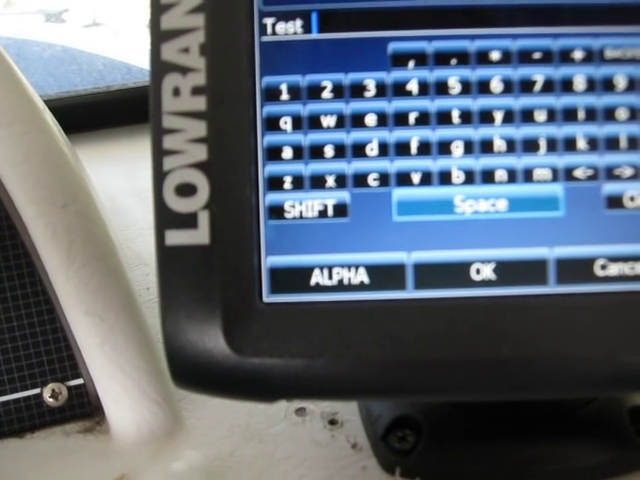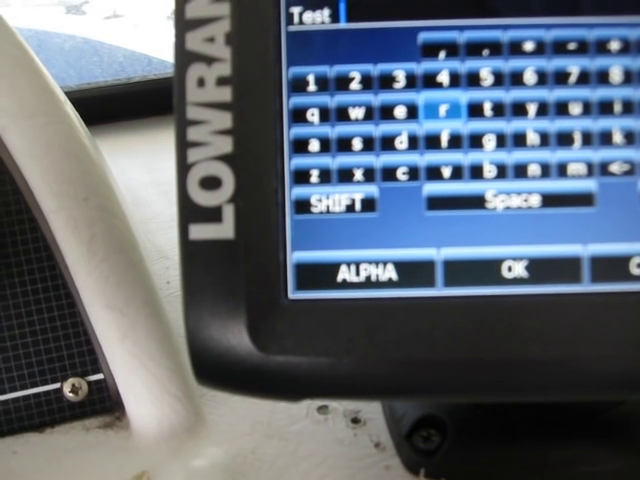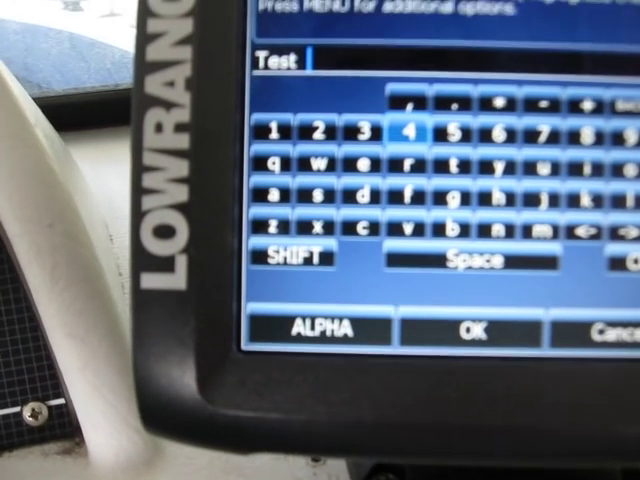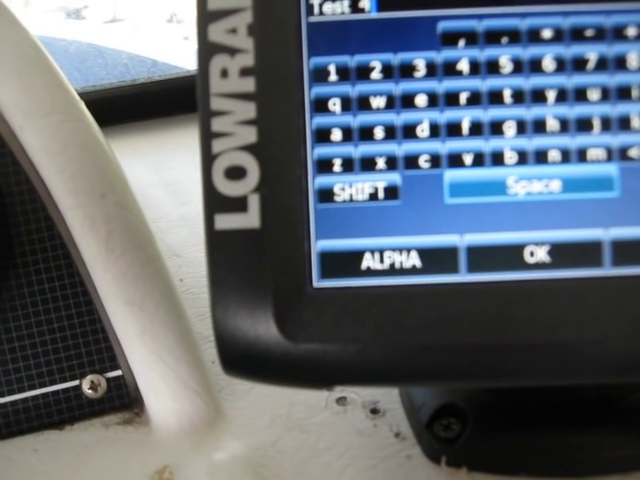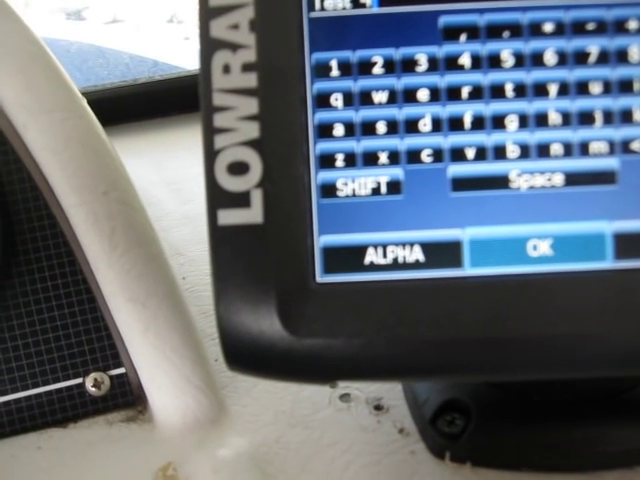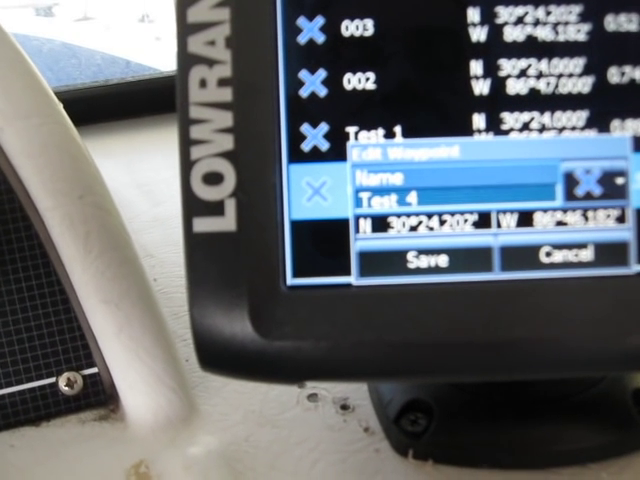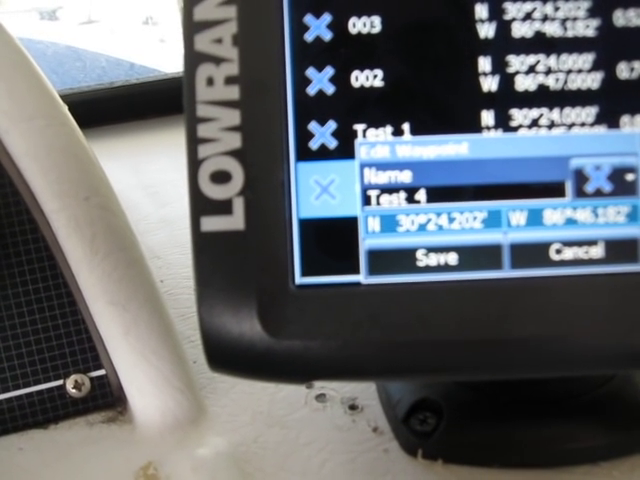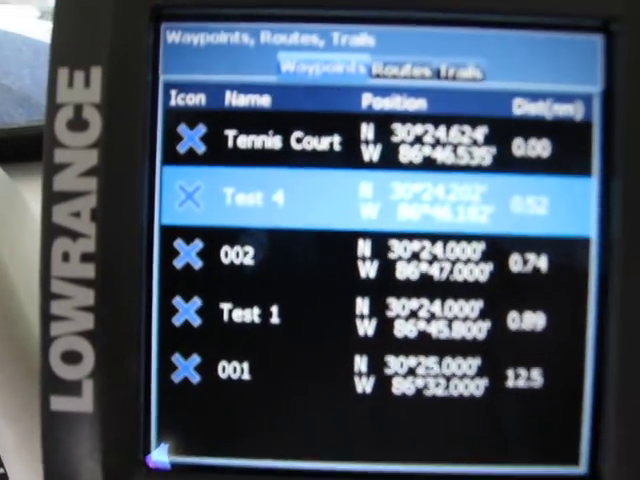Come down to a space. Hit the space bar, and we can move over. We're going to call it test 4. There's test 4. Now we can come down to OK, and there it is. There is test 4. Now let's get out of that. Come on down to save. Enter, and there's test 4.